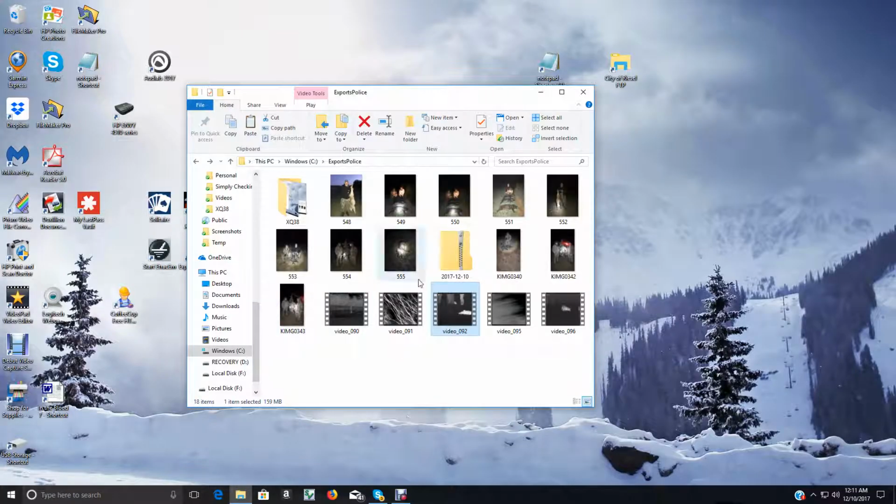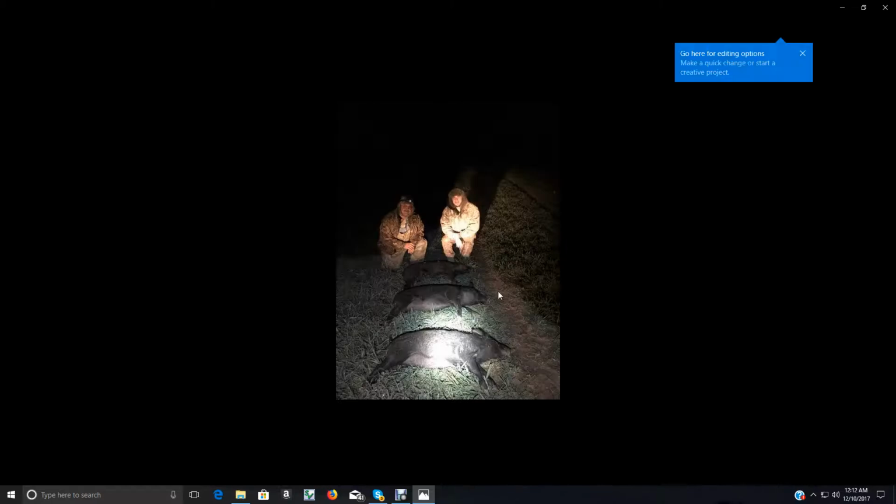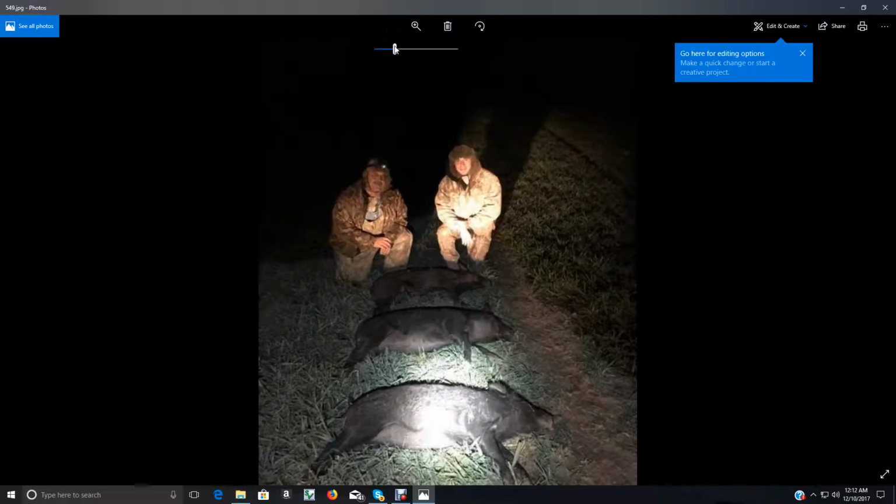Well, I guess I can show you what they look like. That's a real picture there. I wish I could blow that up a little bit. I believe I can. There we go. Now, you see these two good-looking guys here with the nice, sexy-looking hats on? We're the ones with the warm ears. I'm there on the left with the light on my head, and that's Bracing there.